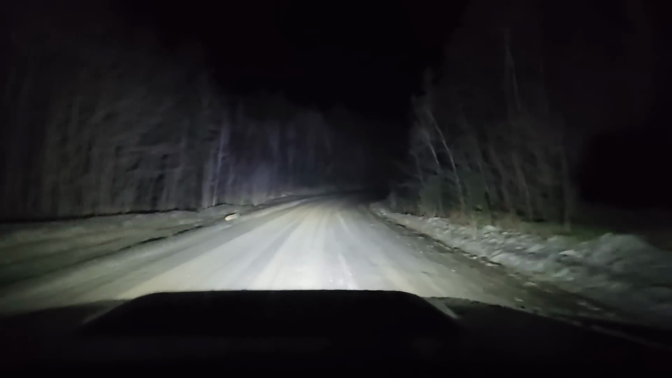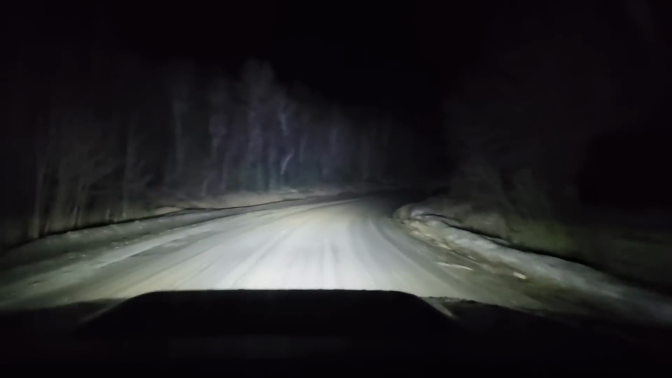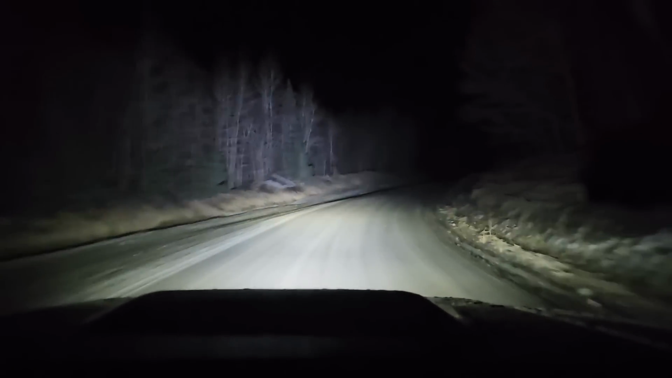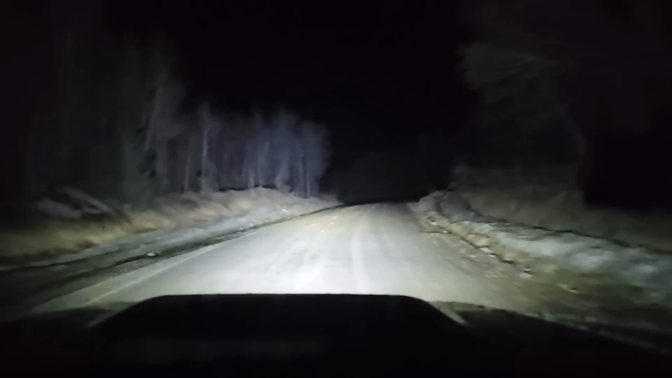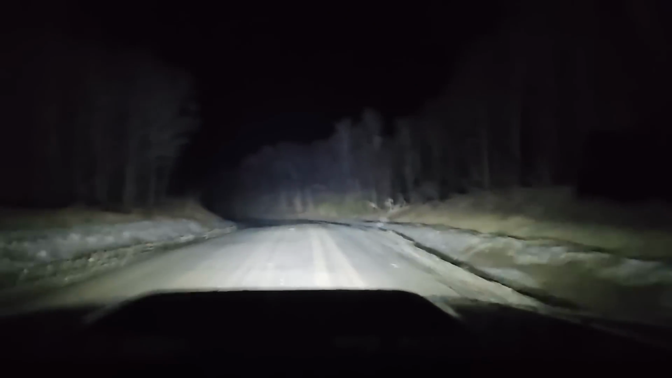Another log. Okay, are we gonna find a bump up here around this corner? Anything that could have dislodged those? No, they were just ready to fall out, I guess. Here's a couple of bumps, maybe.